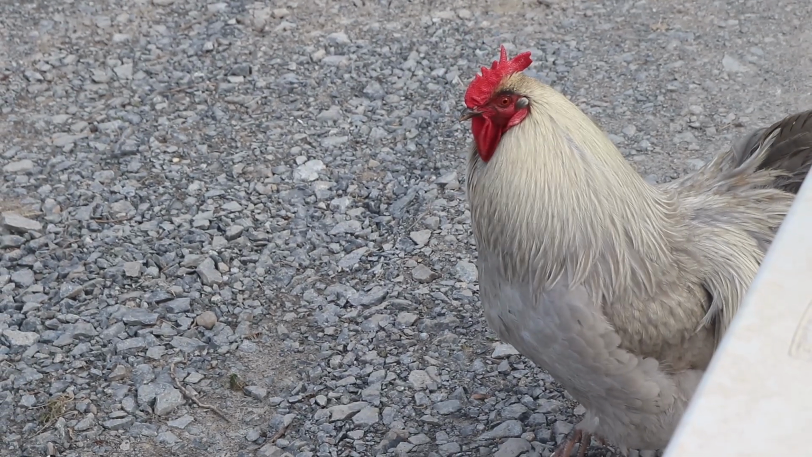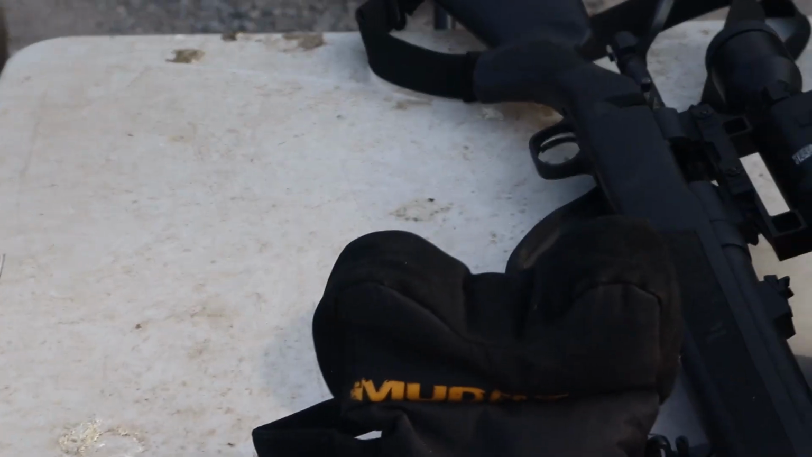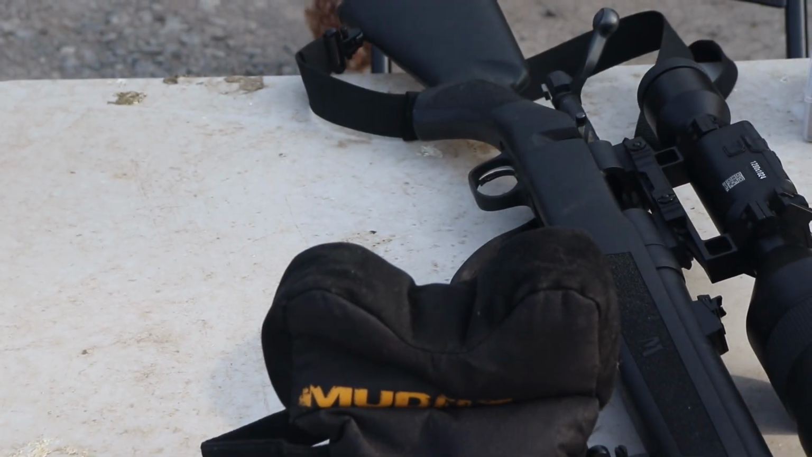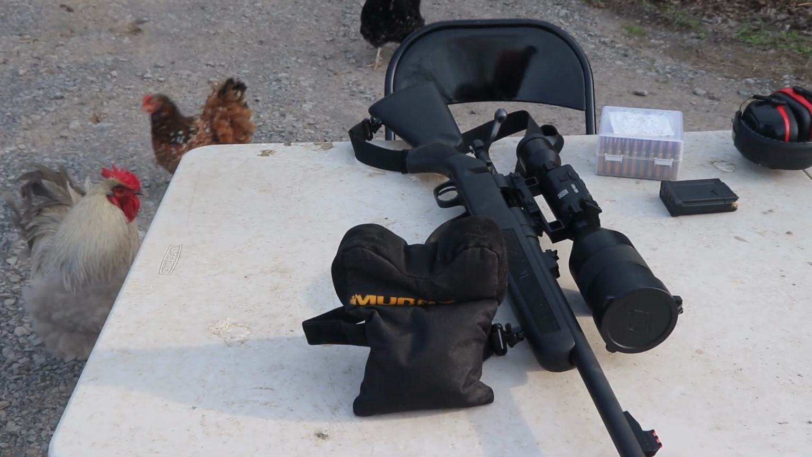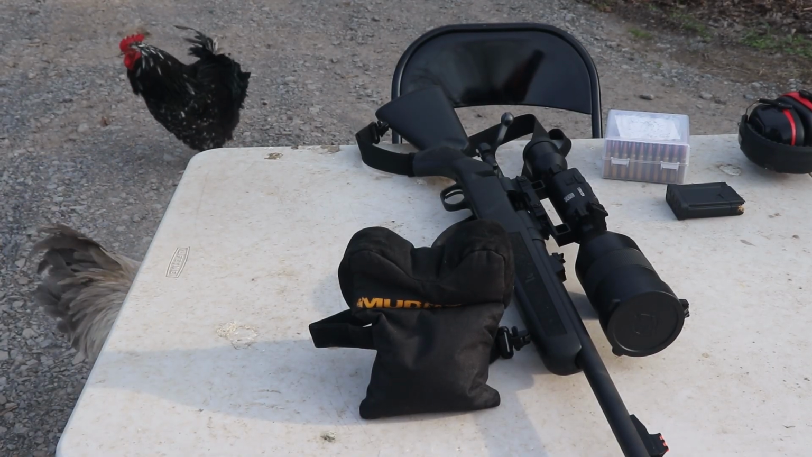We got the big rooster right here, and we got this guy. So what we got is my Mossberg rifle.